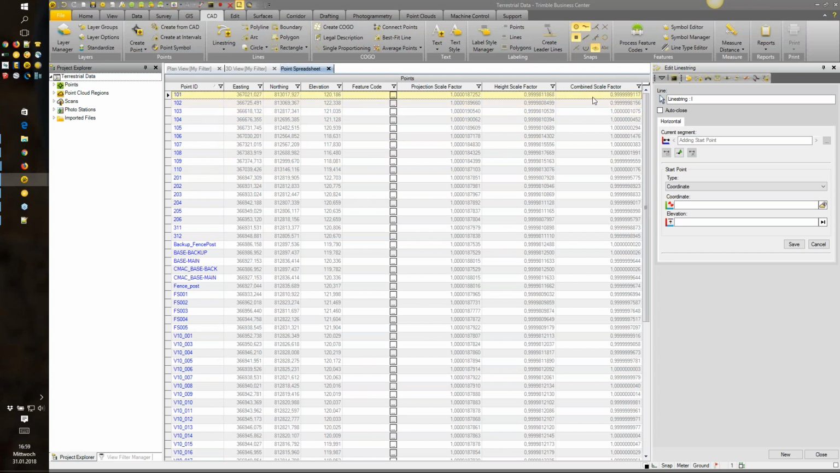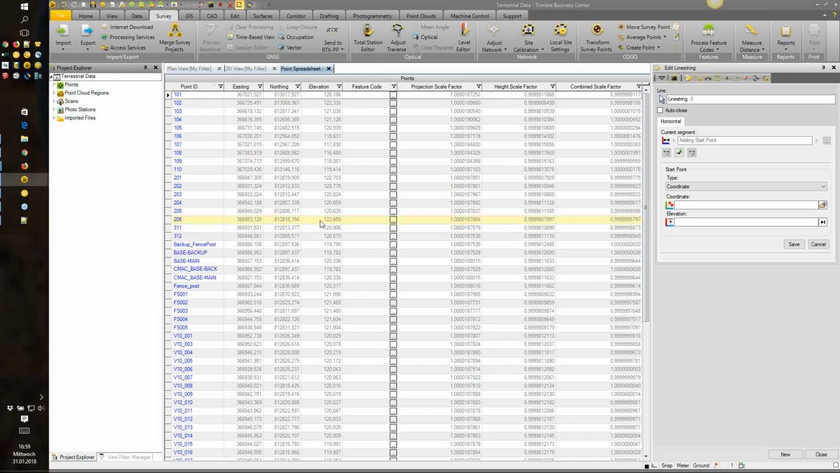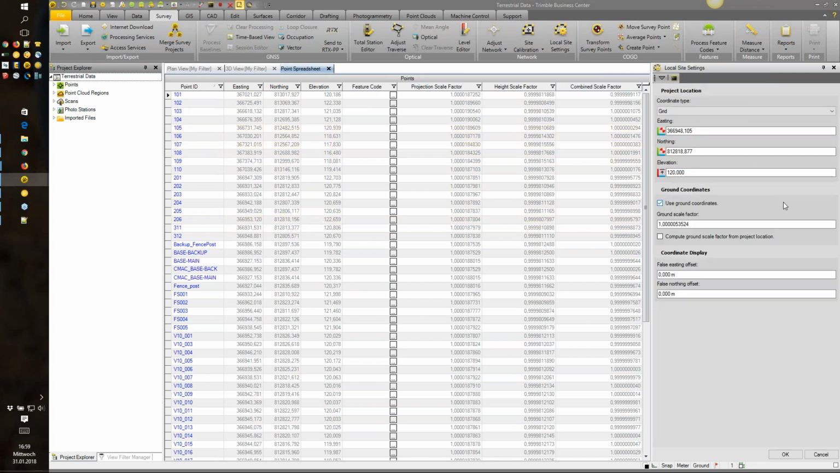Okay. Would you mind going into the survey tab, Stephen? Sure. And going into local site settings? Yes. So this is the local site settings setup where you have a project location, and typically the ground scale factor is computed at that location.